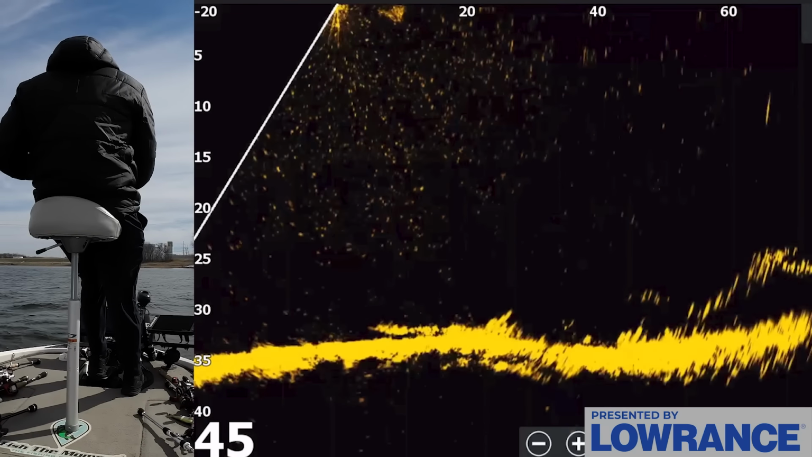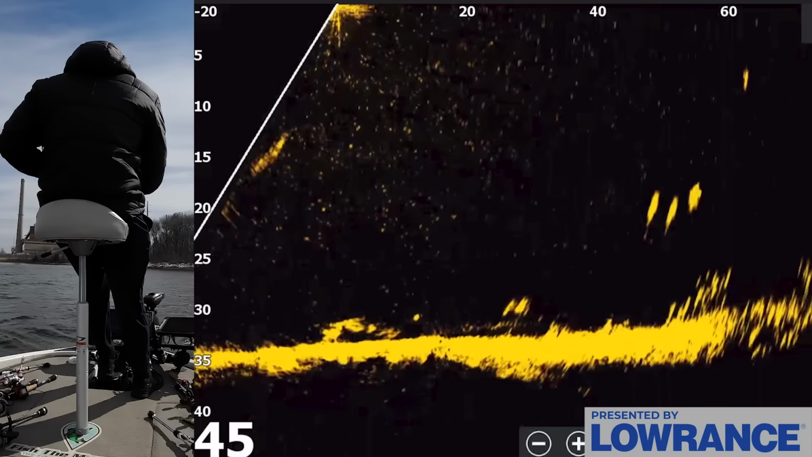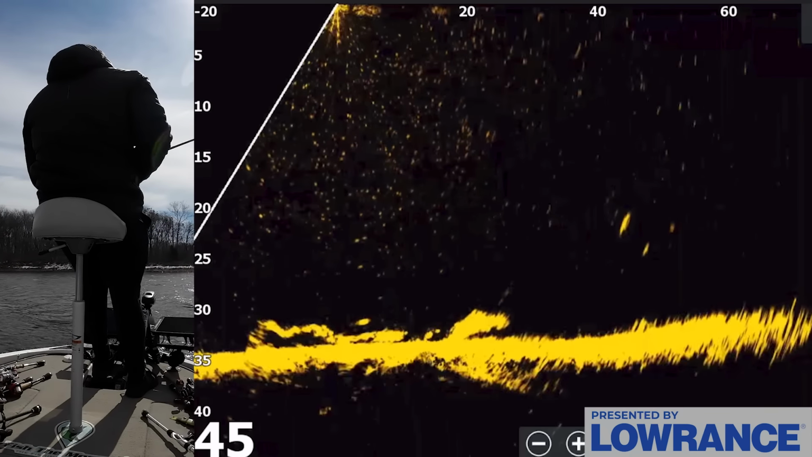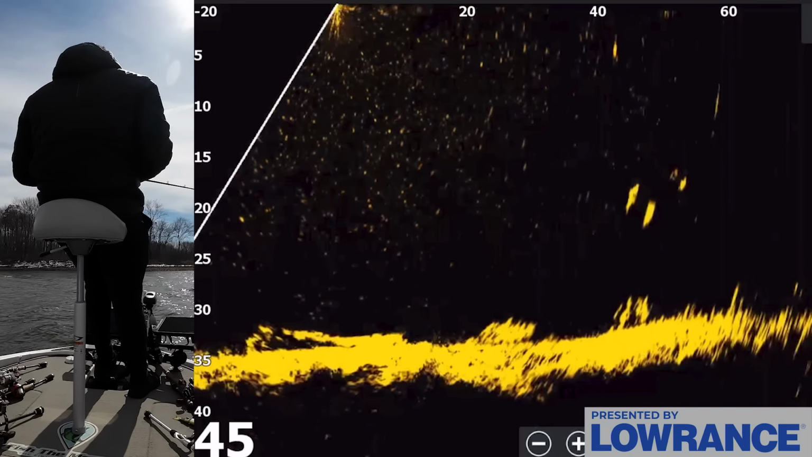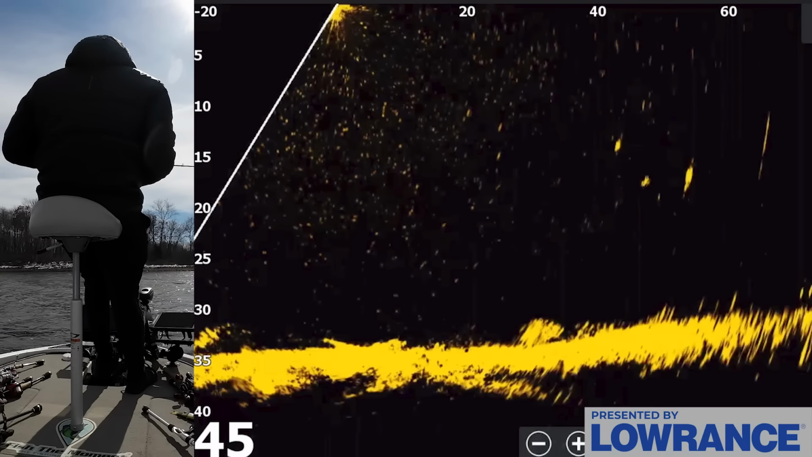Let's see here. Where are you at? Kind of disappeared on me. Huh. There they are. Those are four really nice bass right there. If I can get my bait on them, we're going to be in business. I just don't know if I can get my bait to them. That's the issue. If my bait sinks down to them fast enough and they don't move, we're about to crack one right here. This is the cast.